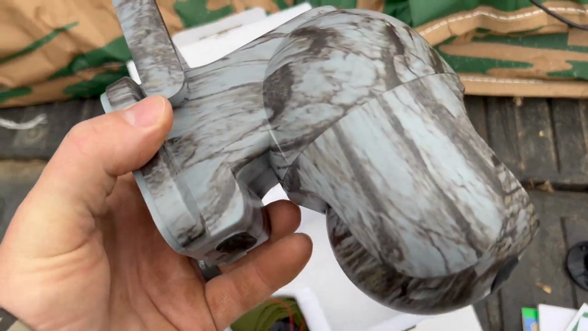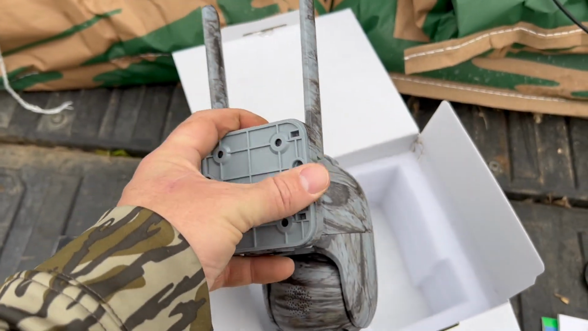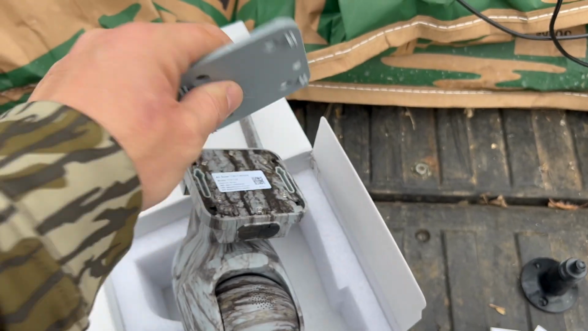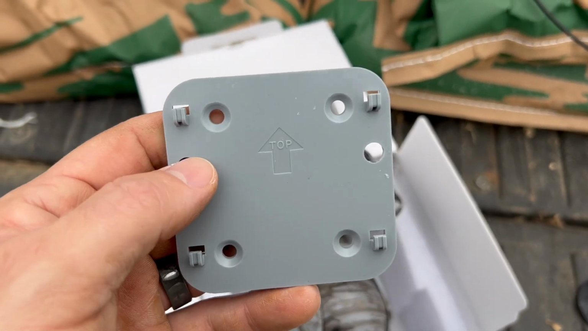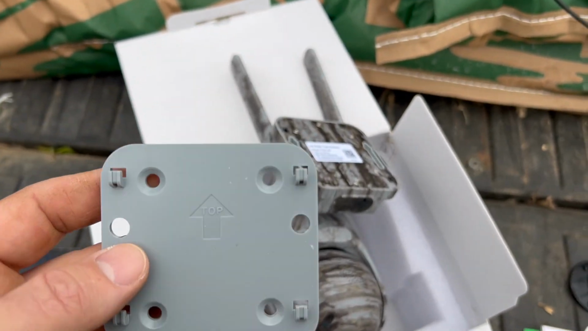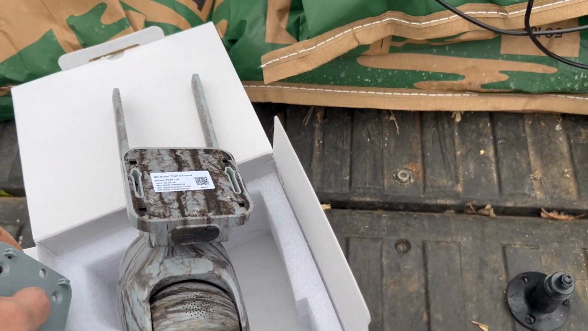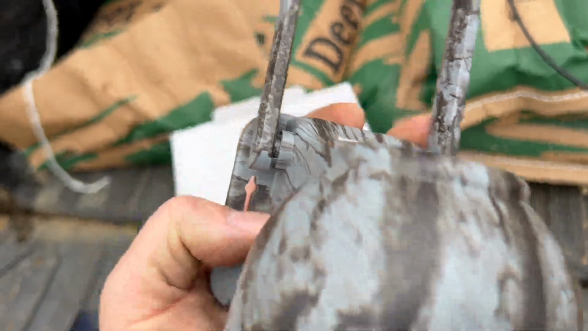So there's a couple of different things about this one already that I like. It has this mounting plate right here. You can mount it up on your house. You can mount it anywhere. You could use this thing for anything. I'm gonna leave this on here, but I'm actually gonna mount it straight through here.